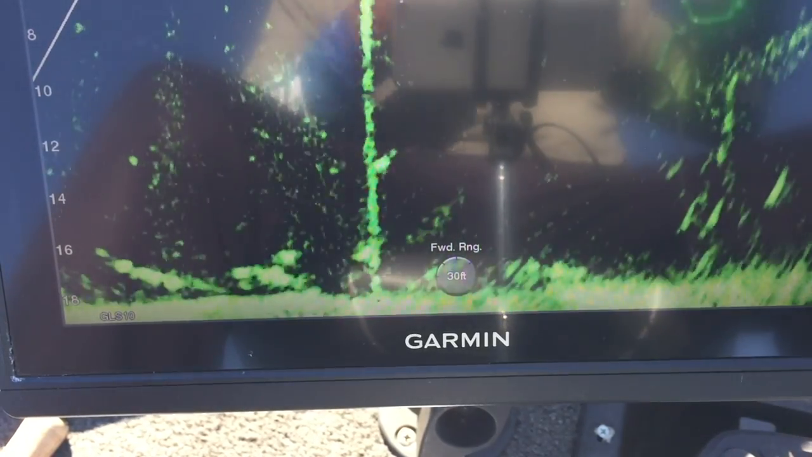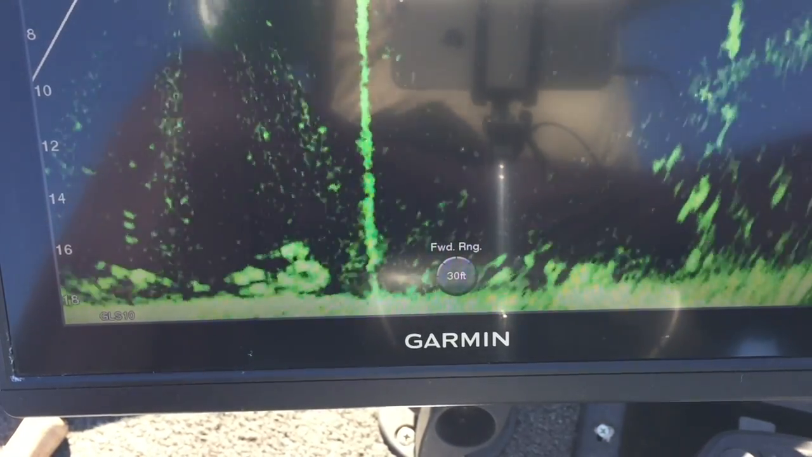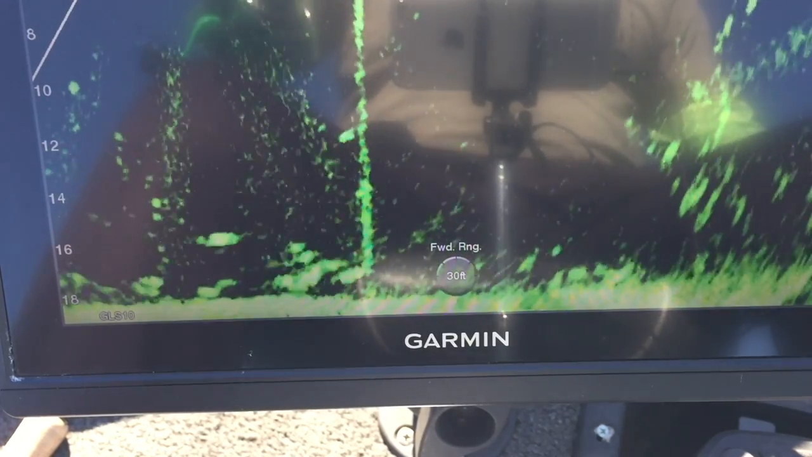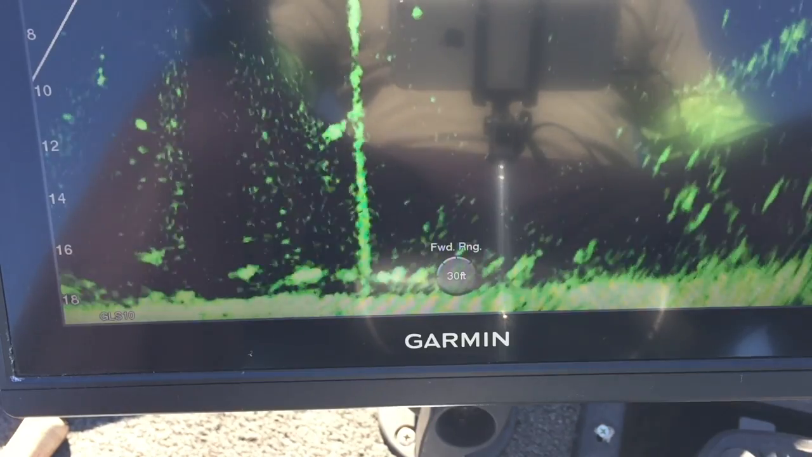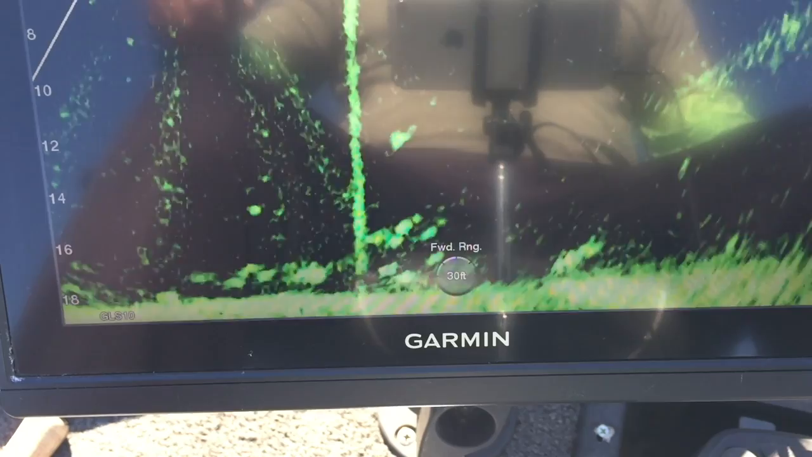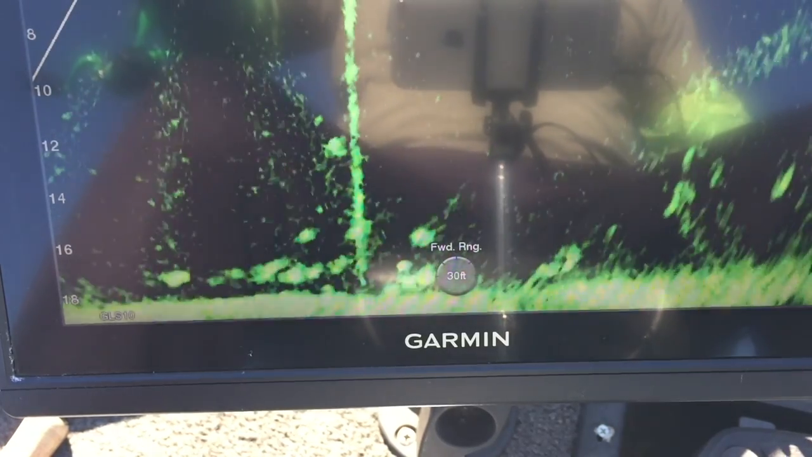And he is getting antsy now. I may not catch this fish. May not catch him. He swam off. He's going down.